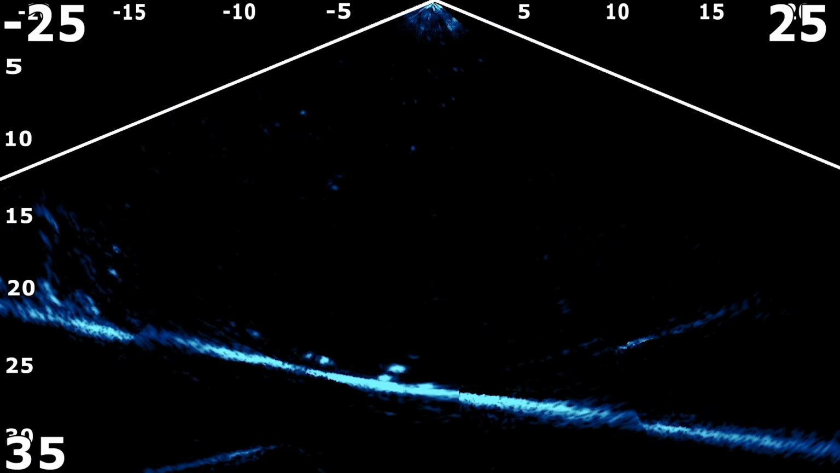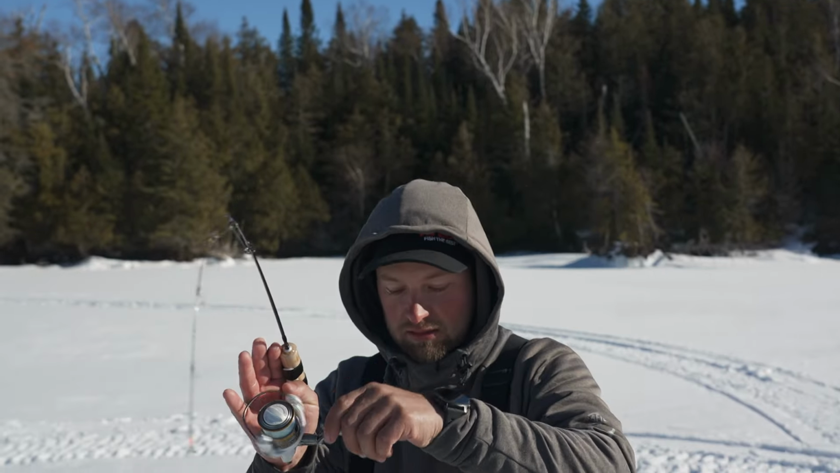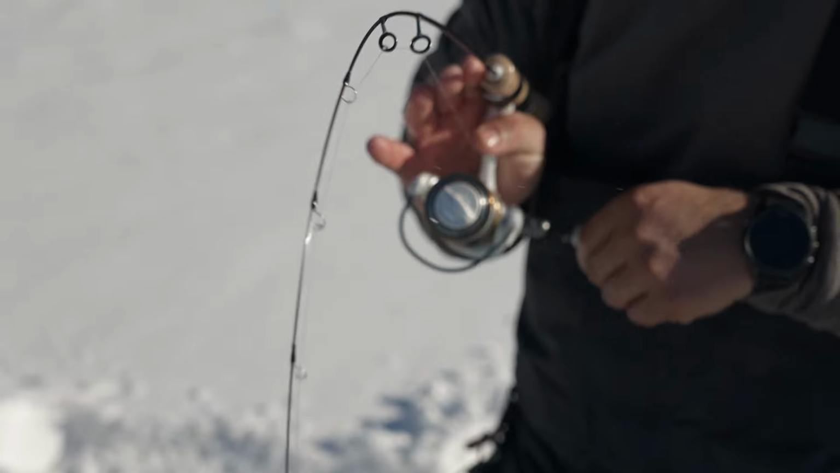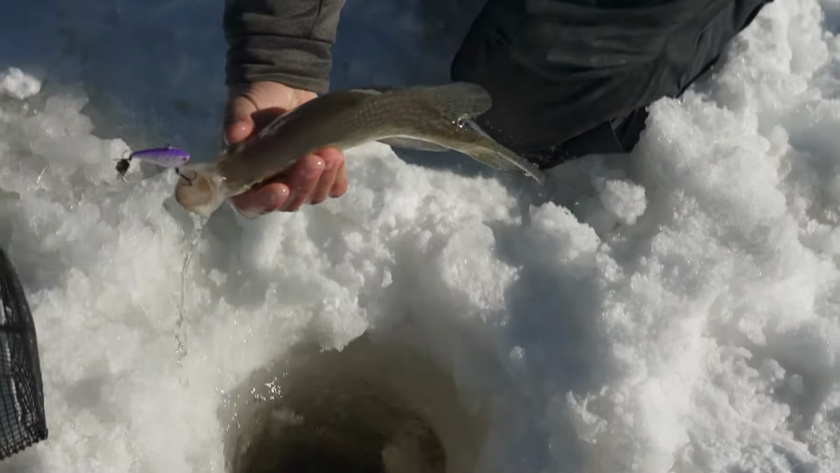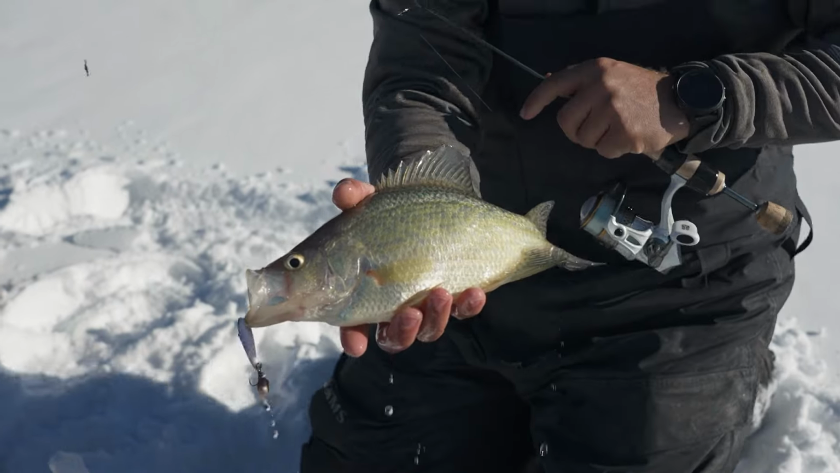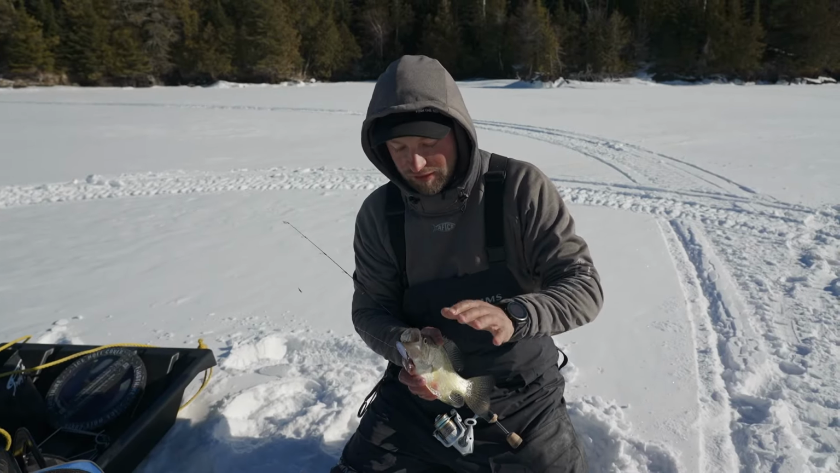Okay, here we go. Release some of that. There we go. Took a little convincing, but we got, oh, another dandy. Oh, look at that. This has been absolutely one of the best days of crappie fishing I've ever even seen.